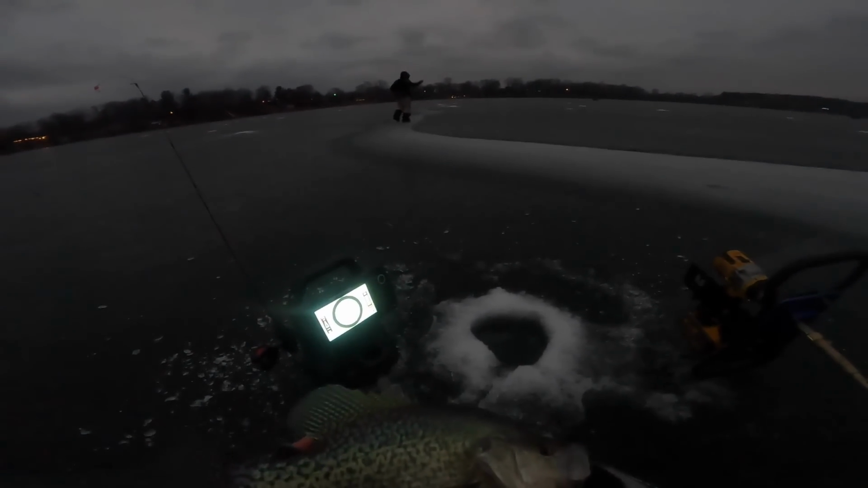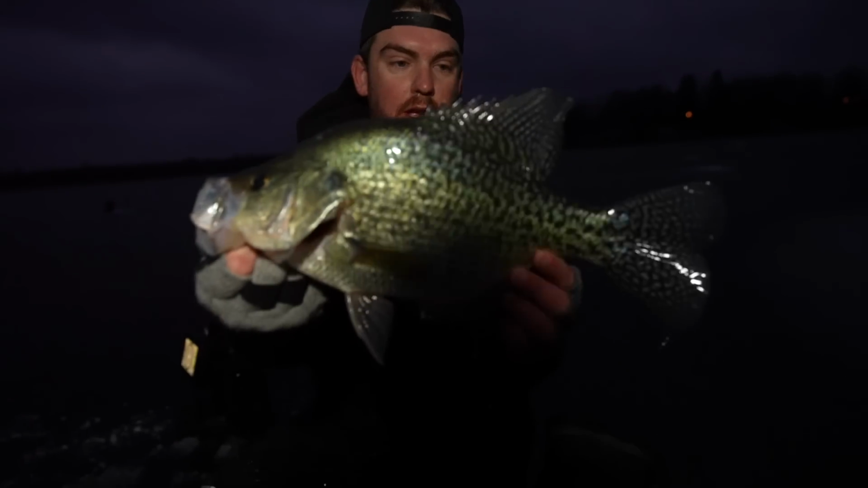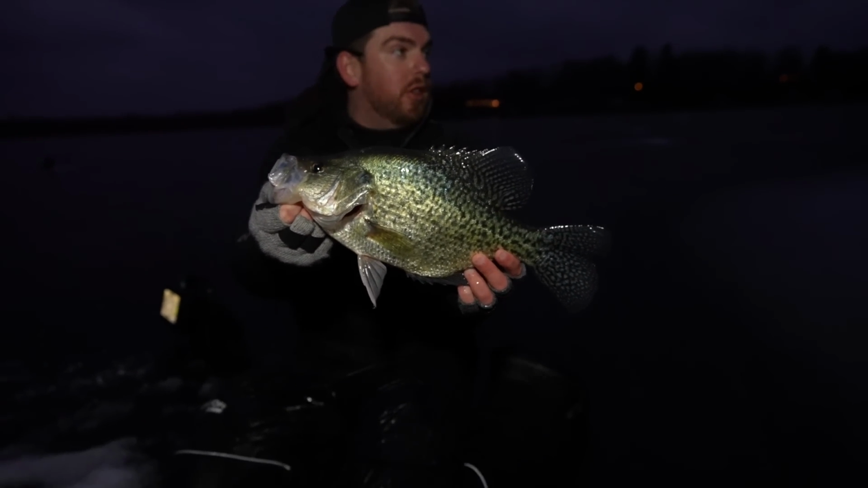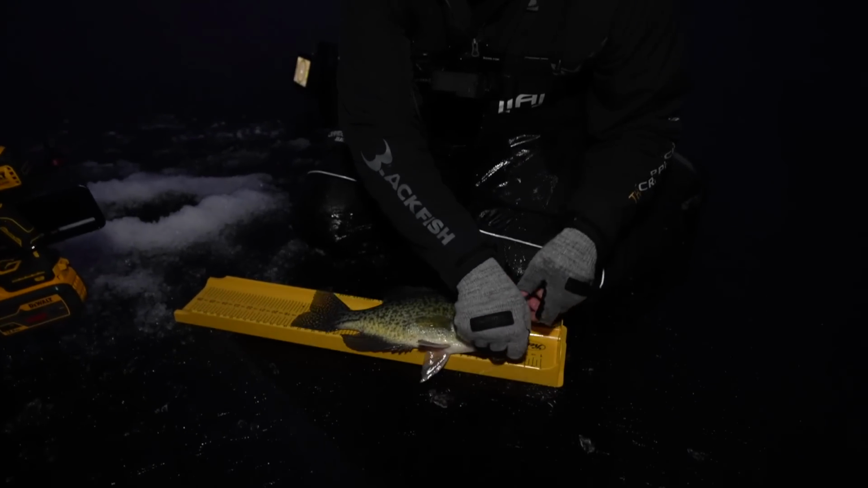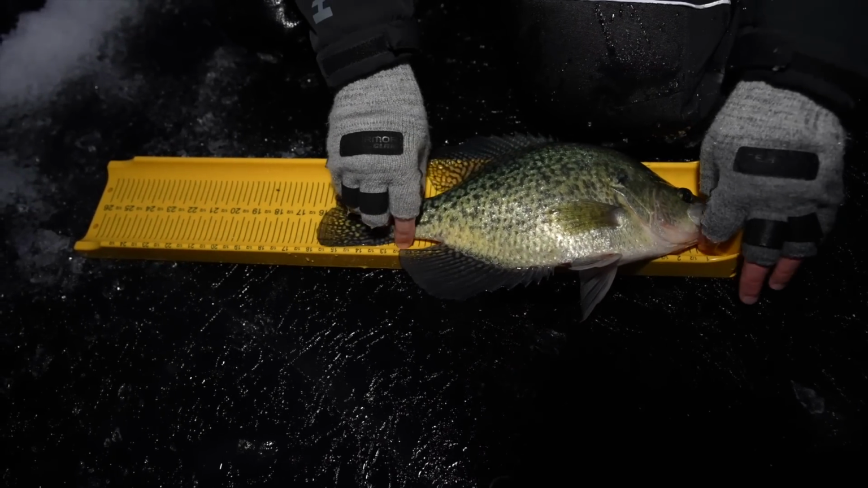Oh! Bump board, bump board. Oh my God. It's a 16 at least. Just popped another mag. That's a 16. The scale's over in the tub. When we get a bigger one, we'll weigh it. I'm sure this one is approaching 3 pounds, if not over. It is over 16, over 16.